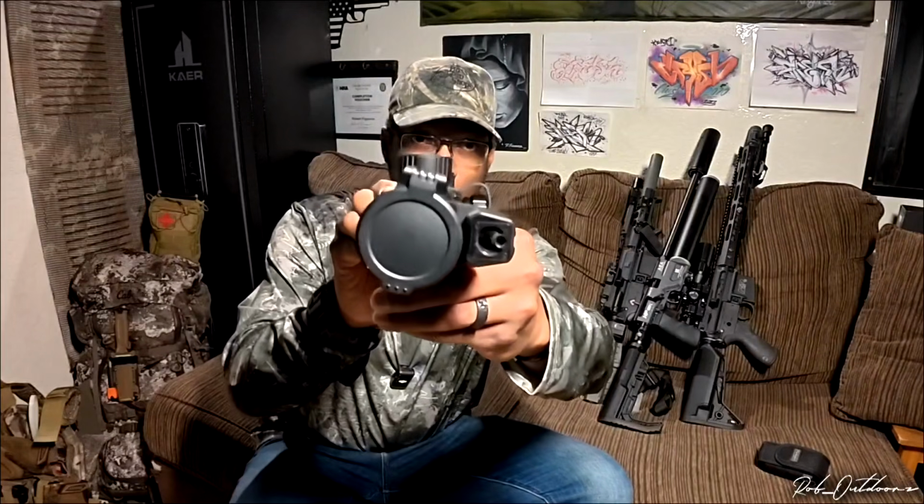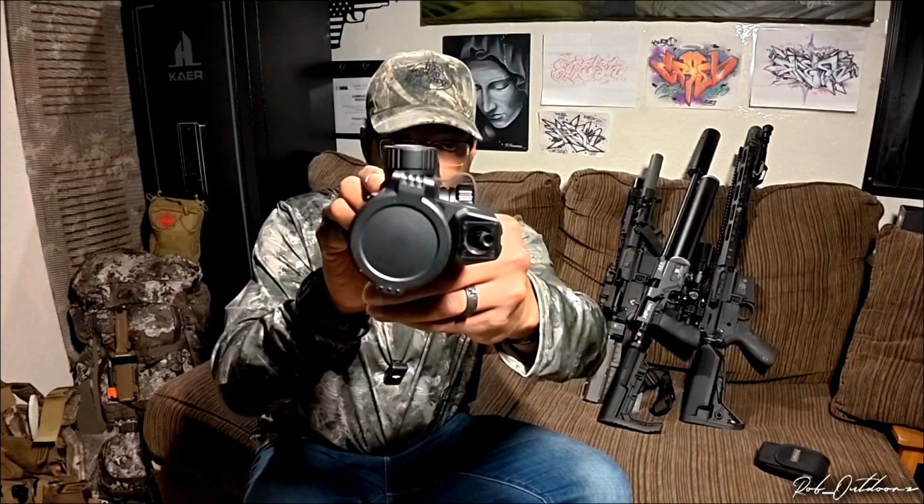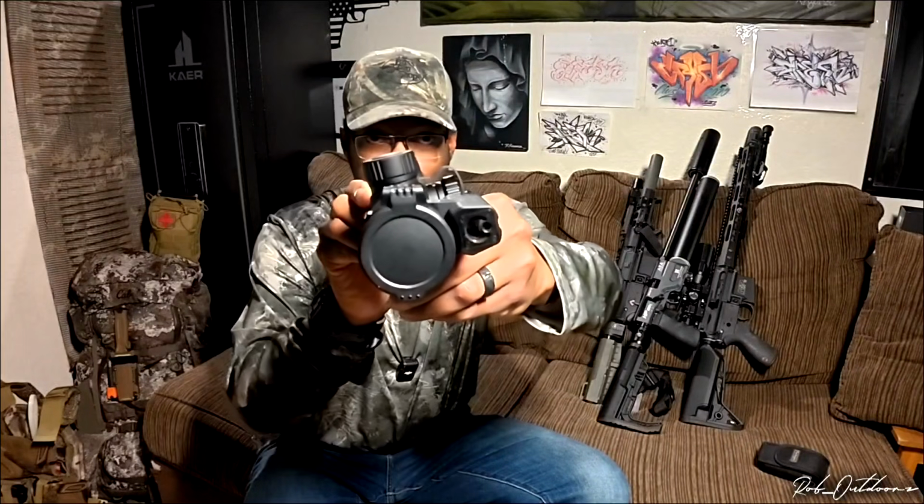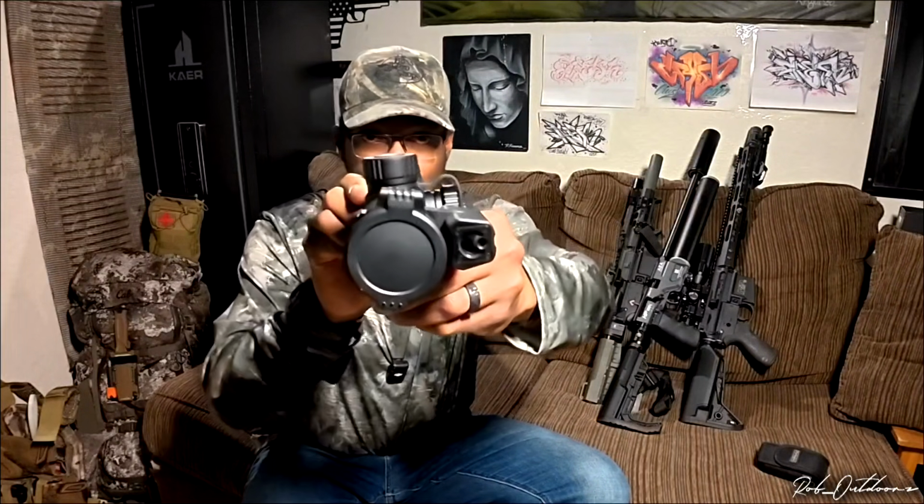And then once you leave that mode, you should be zeroed. A couple of other things I want to mention before I forget: once you have this thing powered on, you do have a cant meter. What I mean by cant is when the rifle or the scope is downrange and it's in a straight up and down position, which is the way it should be, it'll tell you if you're holding to either side.